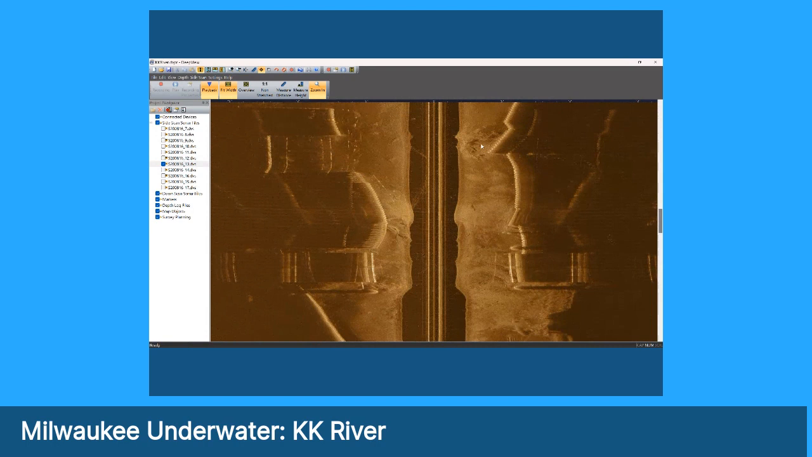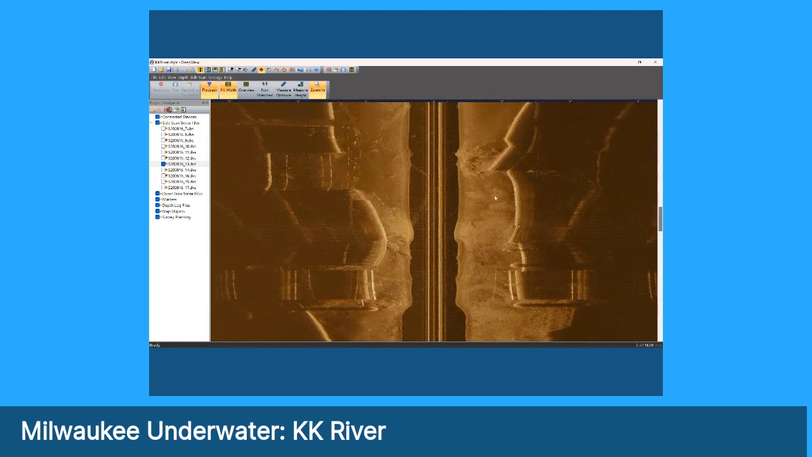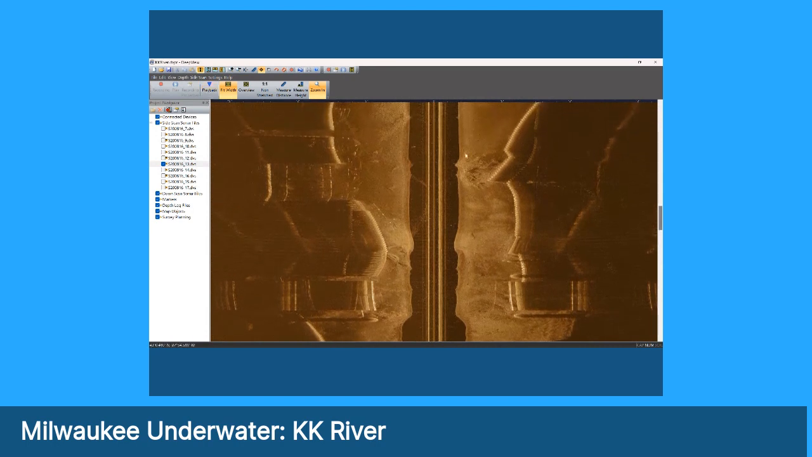This is an interesting spot right here. I'm going to pause it. This area is the site, we think, of a former boatyard that historically was there. We think that a lot of this material is left over from the dock. We think there may have been a marine railway there as well. I'm going to go ahead and zoom this, and you can see what that debris looks like.